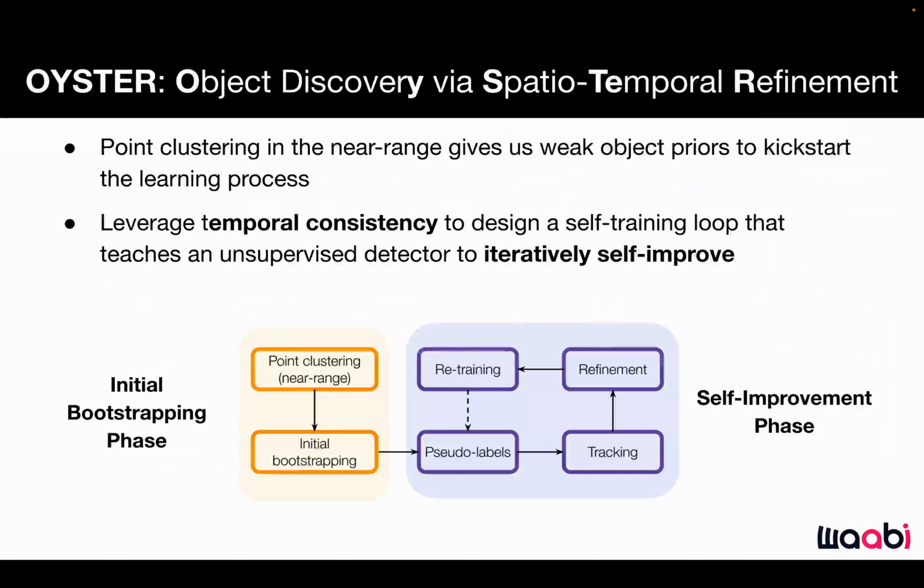We propose Oyster, Object Discovery via Spatio-Temporal Refinement, for unsupervised object detection. Oyster has two stages, the initial bootstrapping stage and the self-improvement stage. In the initial bootstrapping stage, we use point clustering in the near range that gives us reasonable initial pseudolabels to kickstart the learning process. In the self-improvement stage, we leverage temporal consistency of object tracks to design a self-training loop that teaches an unsupervised detector to iteratively self-improve.